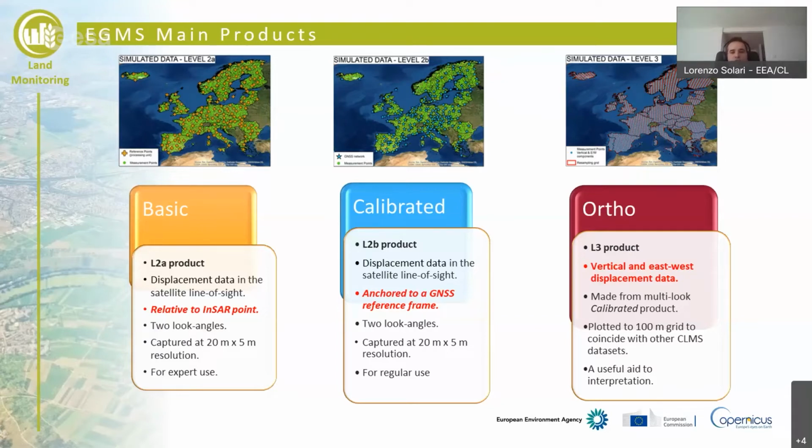The game changer of this service is the calibrated product. You will find it also called the level 2B product. Again, the velocities will be calculated along the line of sight of the sensor. But this time we will lose the relative characteristic of this product, and we can say that this deformation map will be an absolute deformation map. Why? Because we are going to anchor the deformation map to a GNSS reference frame.